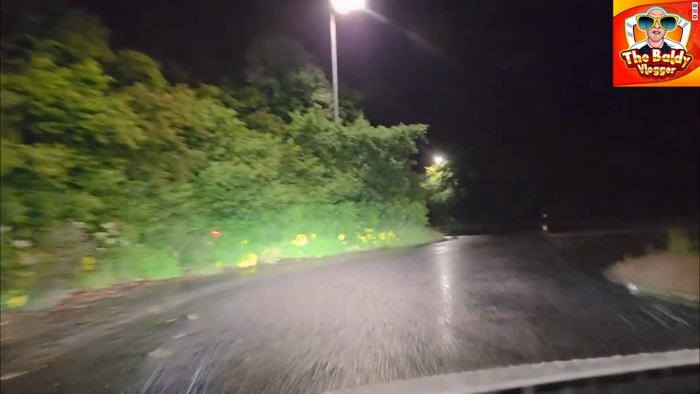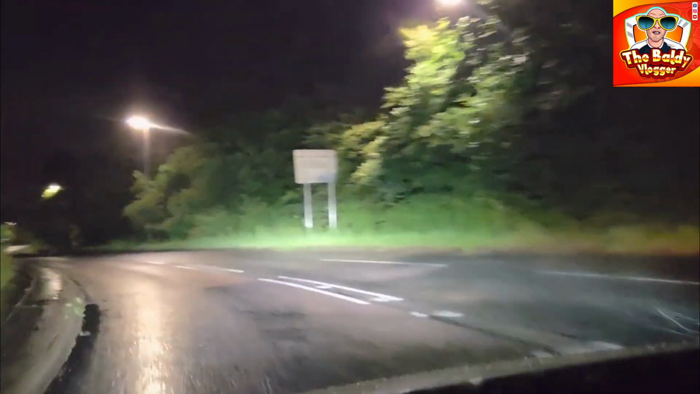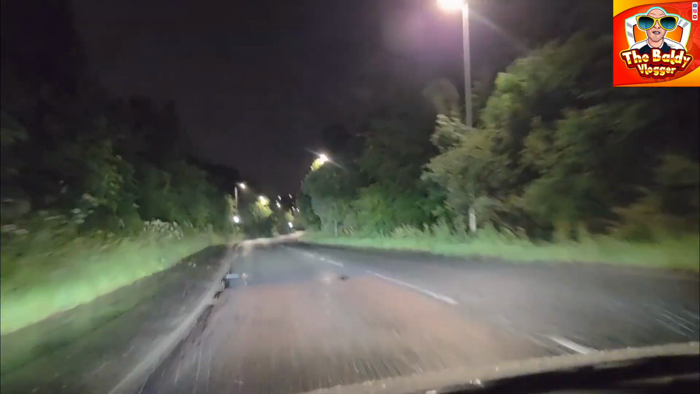That's Stonehouse down that way, the actual village bit, but you can't see it. It was down to my right. I'm going to pull in here because this idiot's annoying me behind.